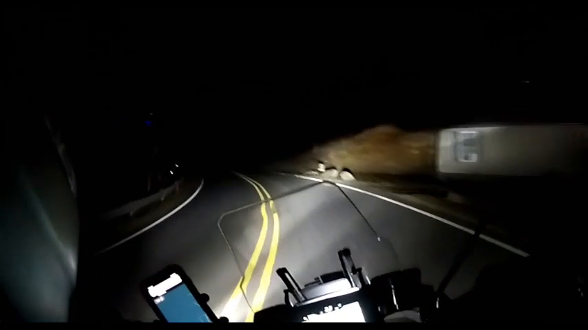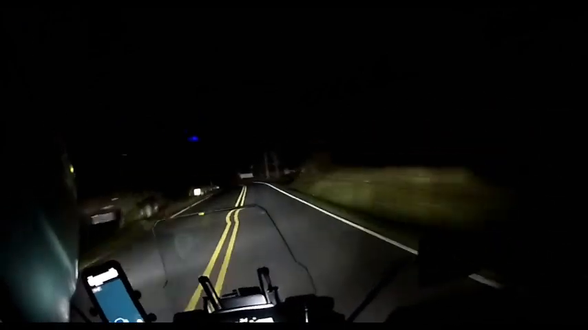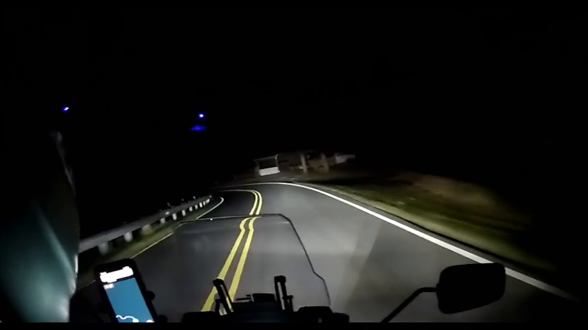There we go. That's a lot better. That feels a lot smoother in highway mode because the throttle's not as touchy. I can roll in a lot easier. In sport mode, it is really touchy, but for these slow speed curves at night, I like having that more subdued throttle response.